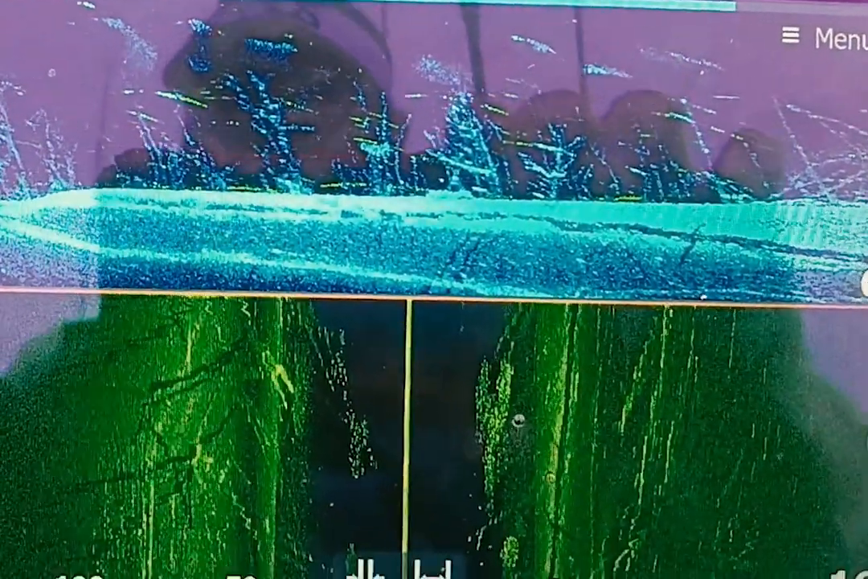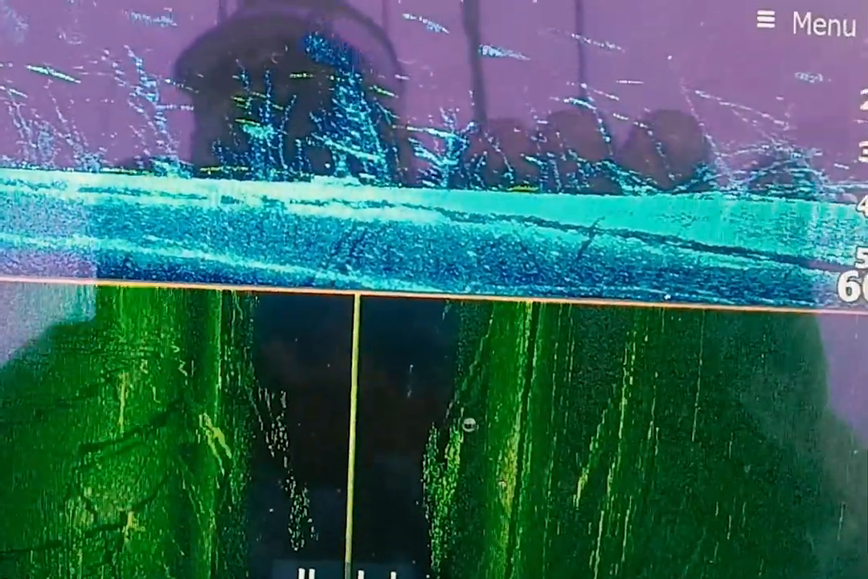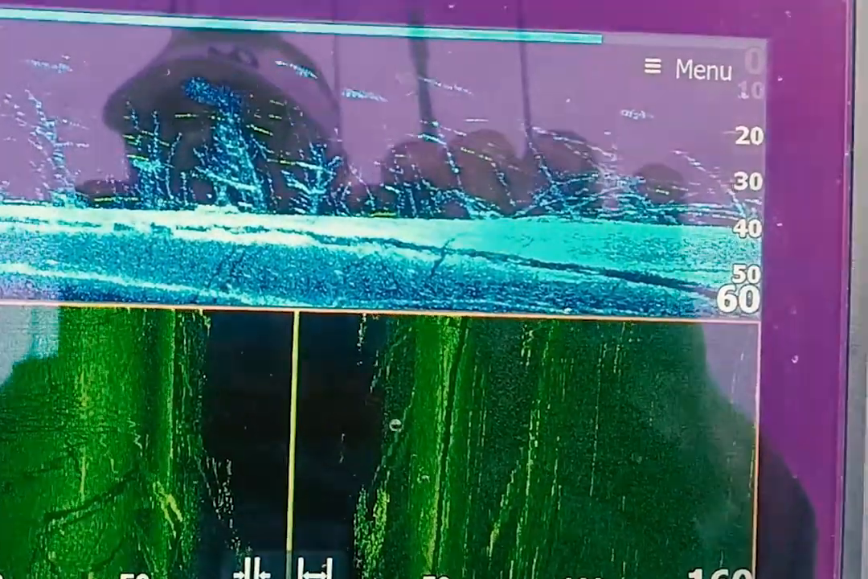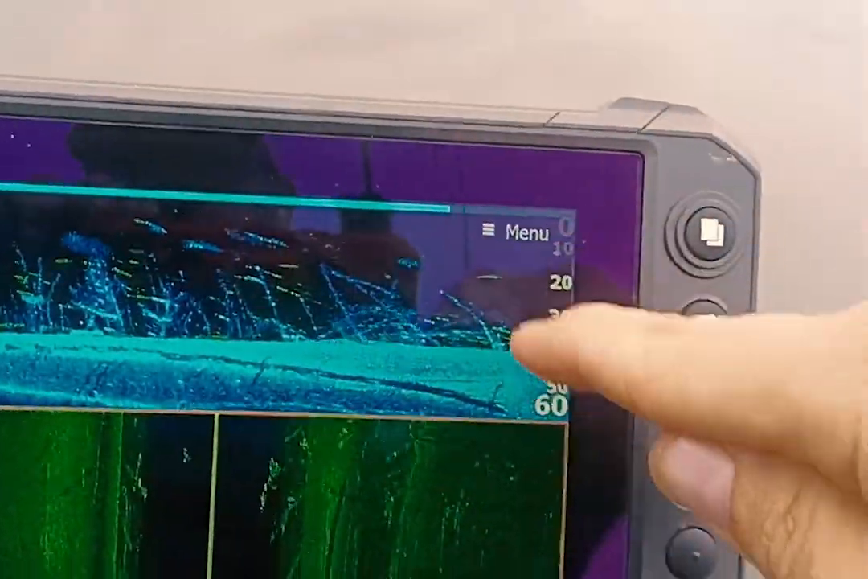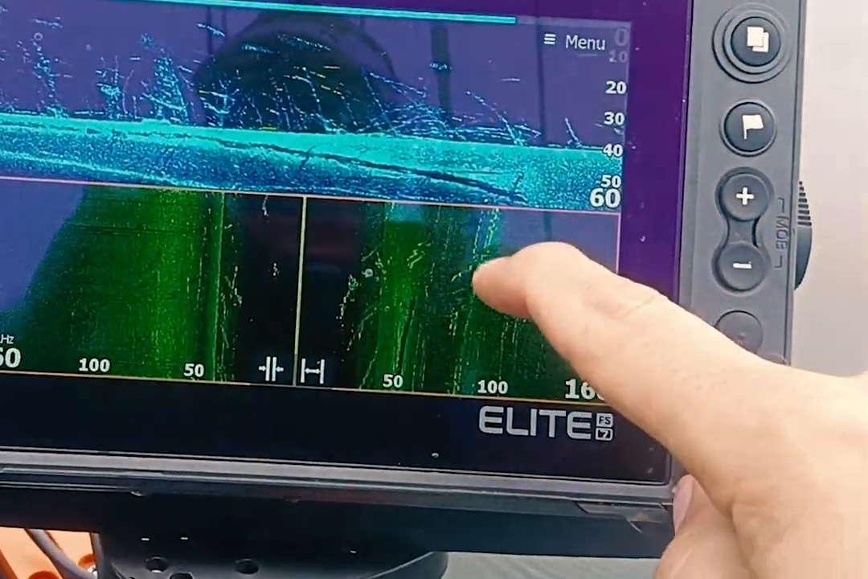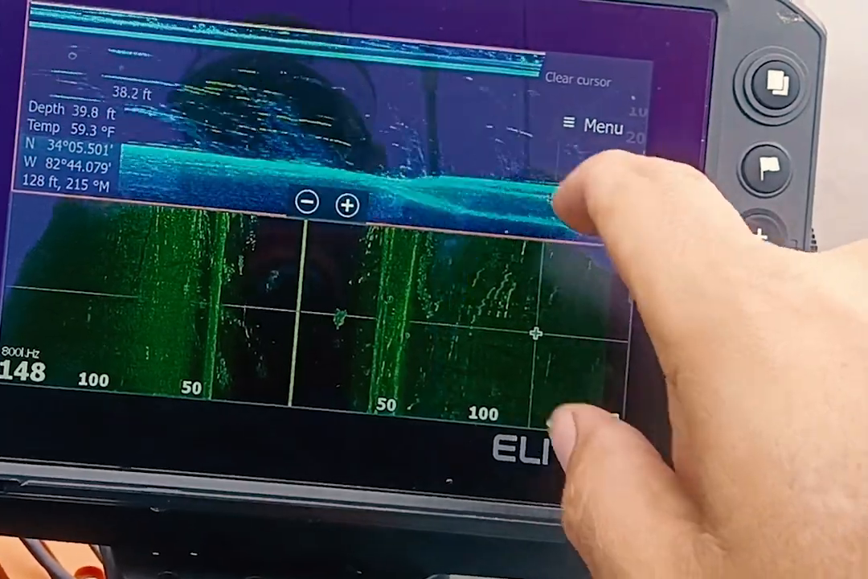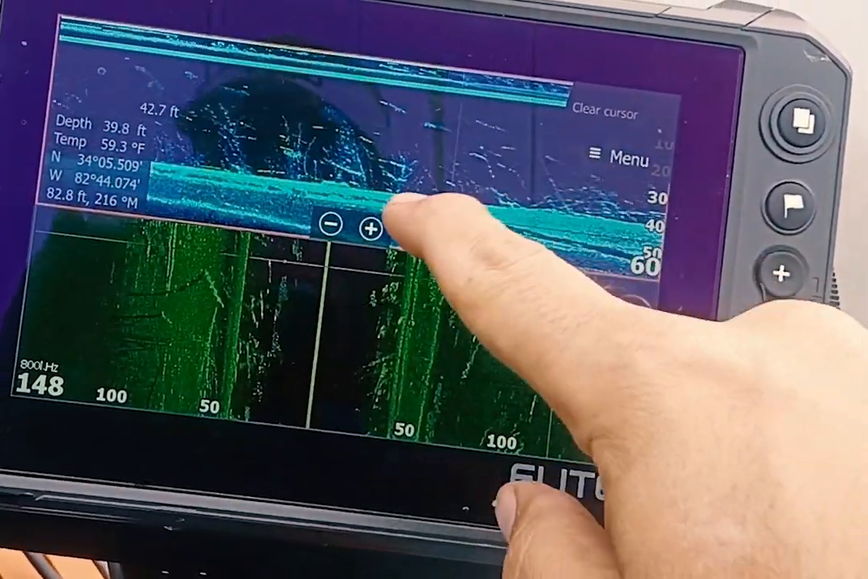This isn't a good example of a bunch of bass schooled up or anything, but I do think it's a really good example that when you're looking at your sonar, if you're having questions about what you're really seeing, where is it at? All of this starting right here is right underneath my transducer. All of that is backwards. If I look back, I can see my old logs, and I could even mark and waypoint around all this. But these are trees.